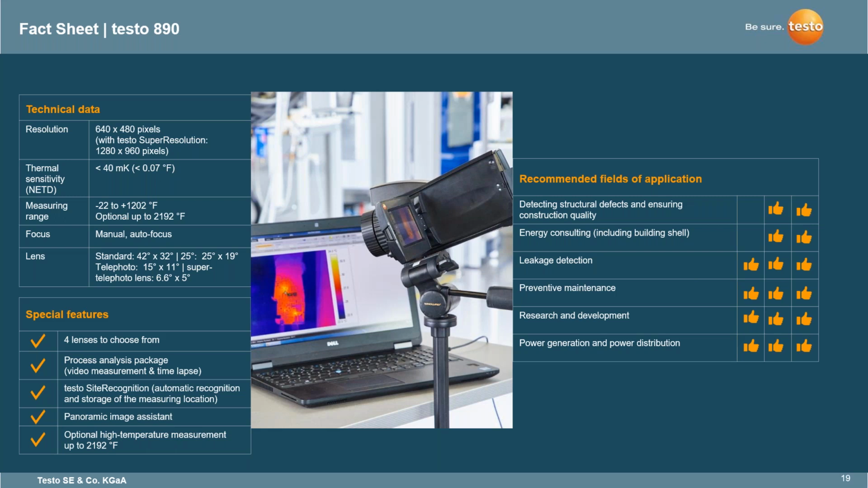So for those that are doing some research and development of a process and you want to try to capture everything that is going on, this camera can do it. Again, 4 lenses to choose from. You've got a couple standard lenses, telephoto lenses, and a super telephoto lens. And then again, you do have the high temperature measurement, which can go up to 2192 degrees Fahrenheit.